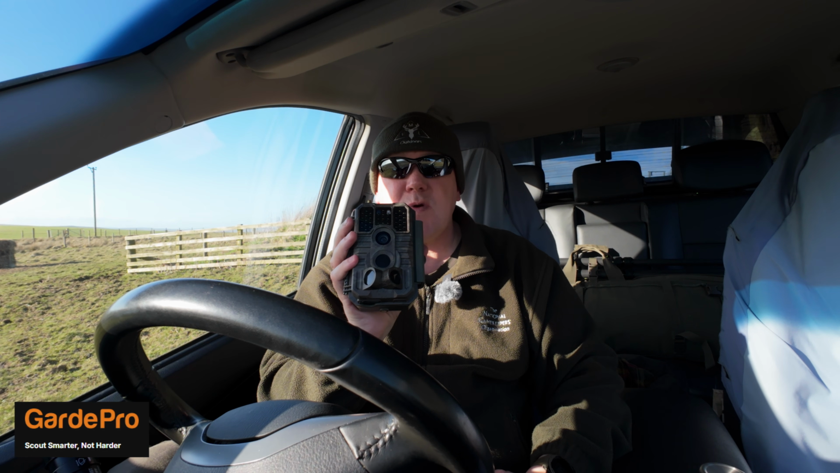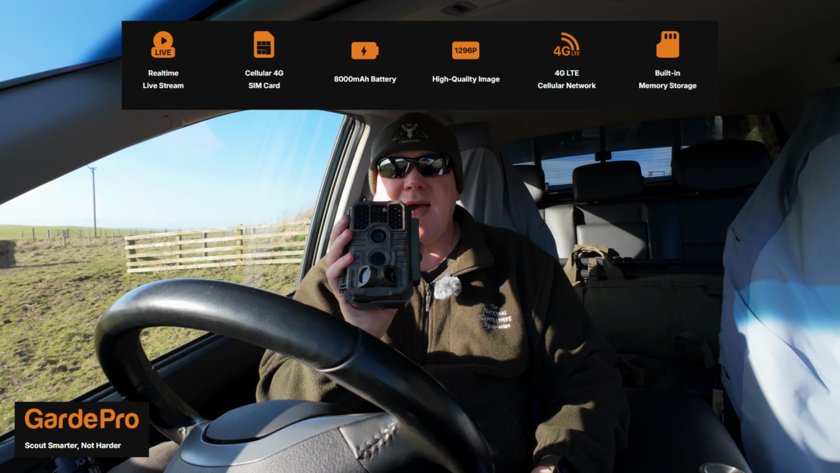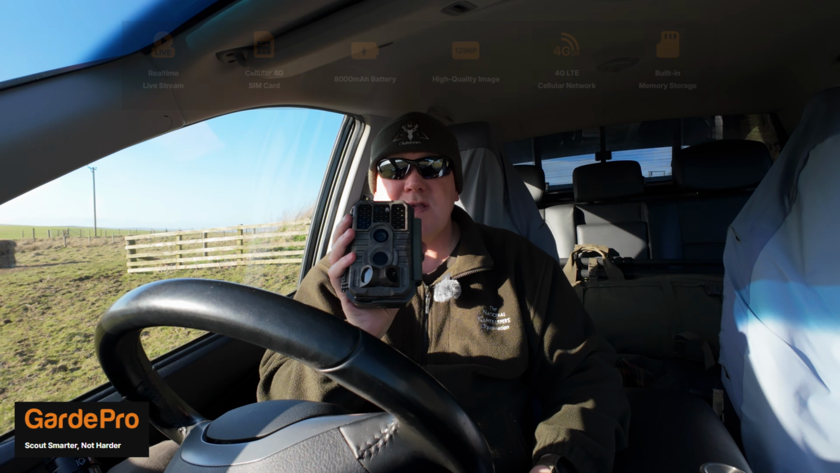What I'll do is I'll put the specifications of the camera on screen now. And yeah, without further ado, let's get out there and get in those woods and put this camera up.